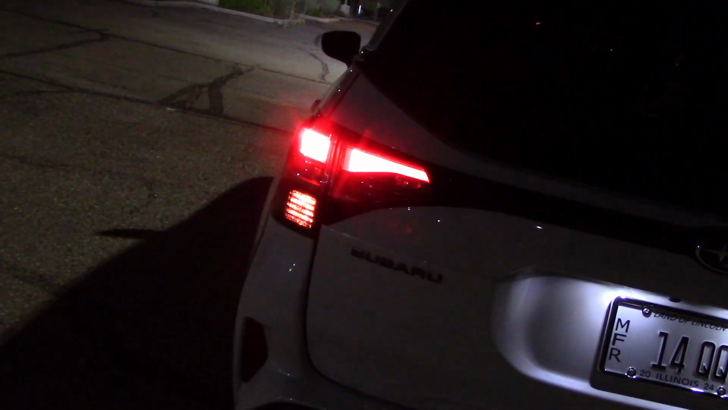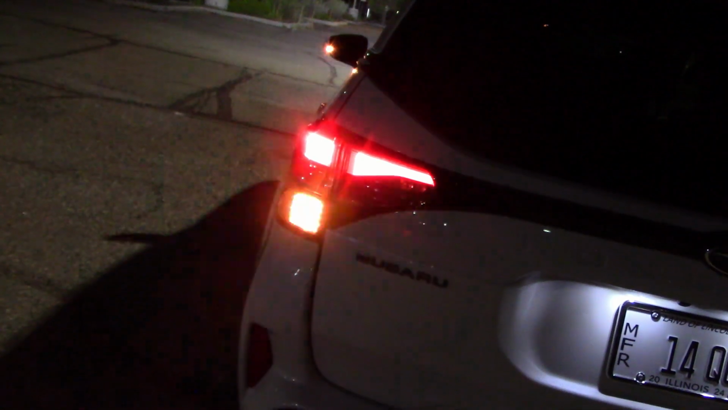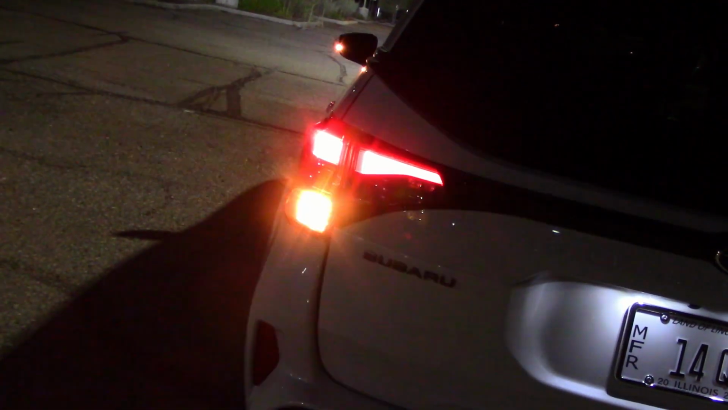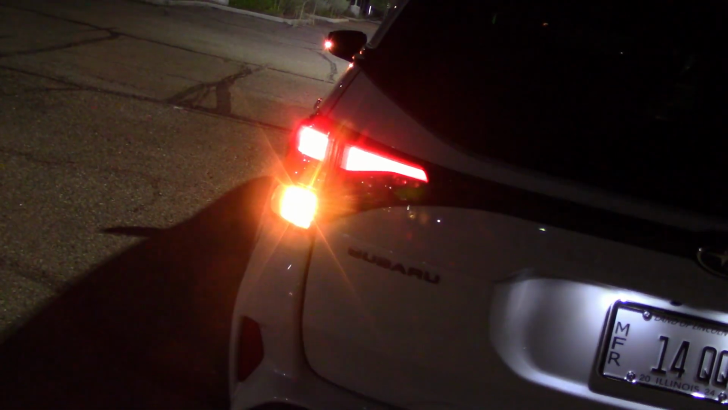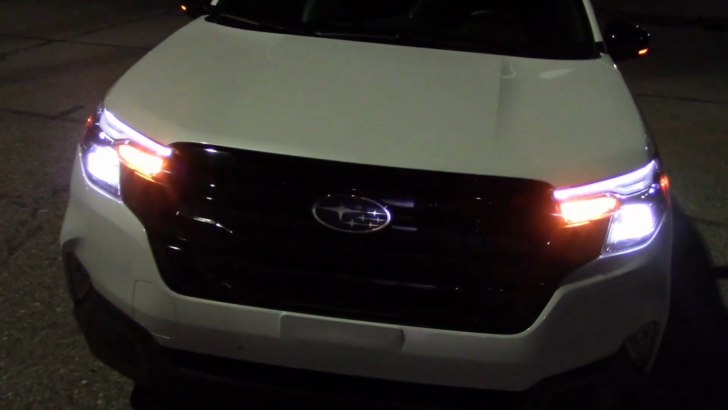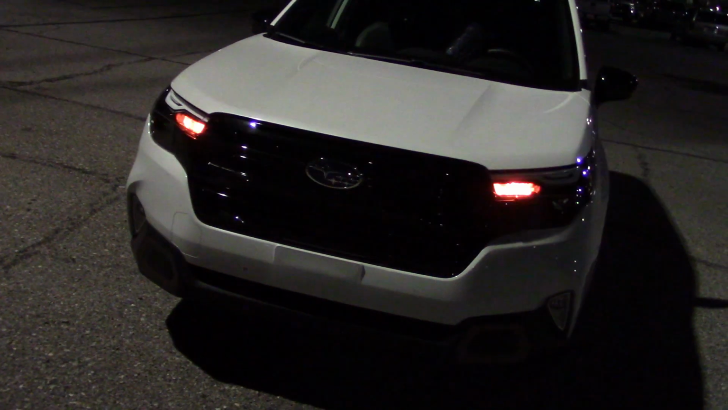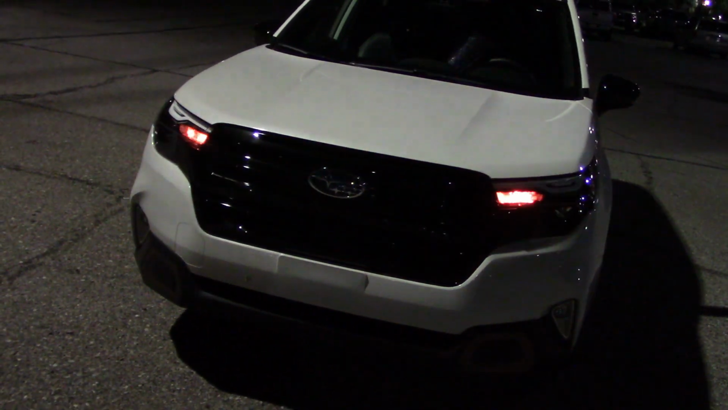Getting a bit of fuzz on the lens here, don't know why. Well, it's damp outside from all the rain. So we got some fuzzy images, pardon me. The outside mirror, and not very big on the front, being drowned out by the headlights. If you want someone to see these, I think it's better to turn the headlights off.